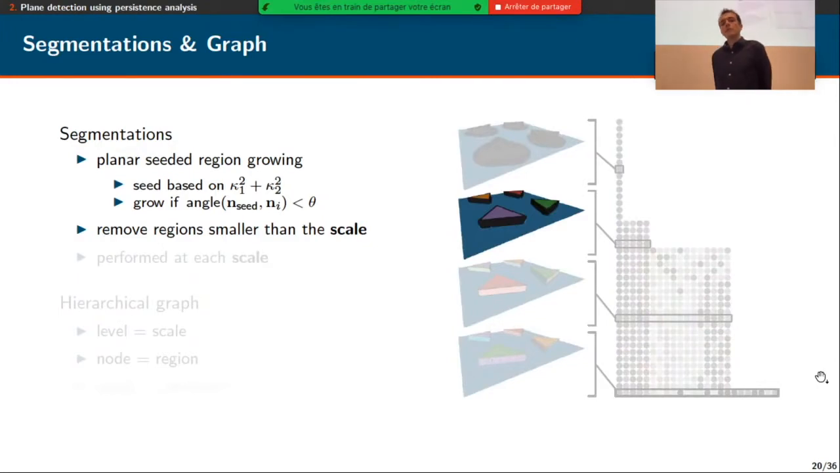So for the segmentations, we use planar seeded region growing with a criterion on curvatures and normals that we compute thanks to our shape operator. And we remove the regions that are smaller than the current scale, since they correspond to noise at these scales. And this corresponds to this black region over the point cloud.